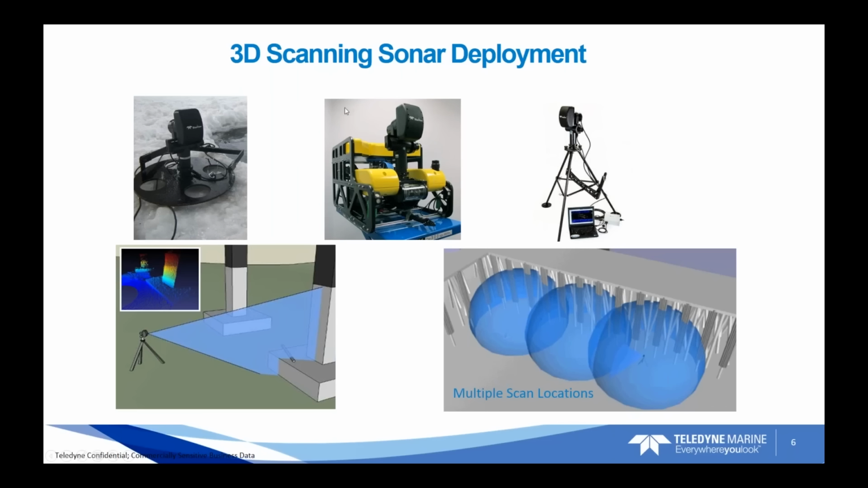Some of our customers also like to deploy the system on an ROV, and a lot of times we call that a flying tripod. In the basic form, the system doesn't need to be instrumented with positioning or heading information, motion sensors. What that does mean is that during each individual scan, you do need to have the platform stable.